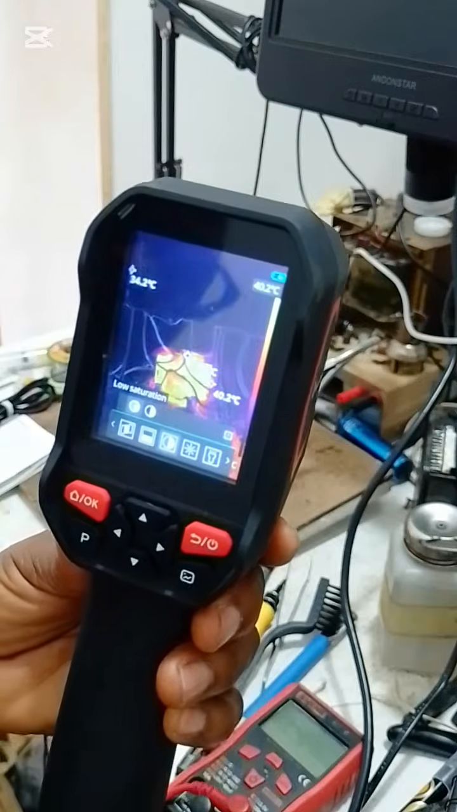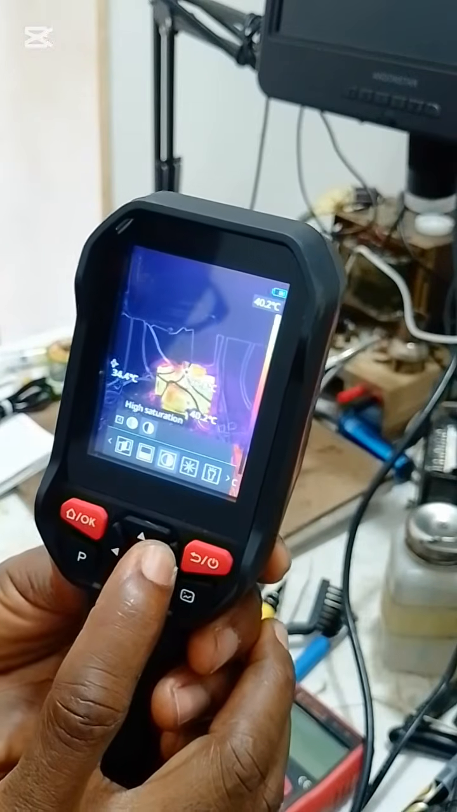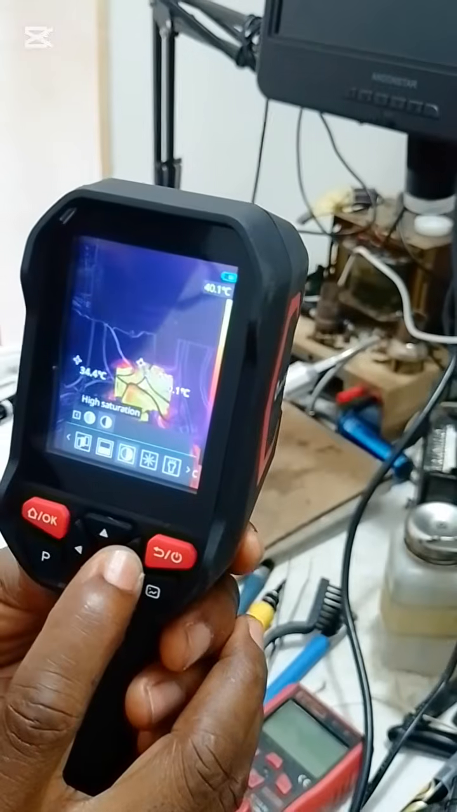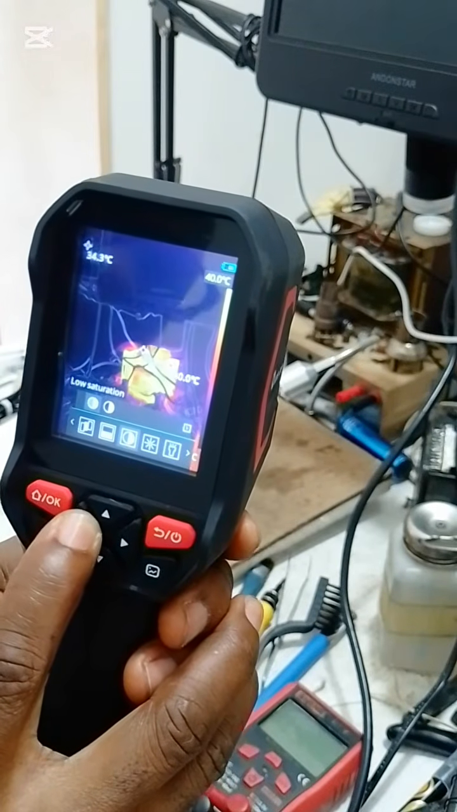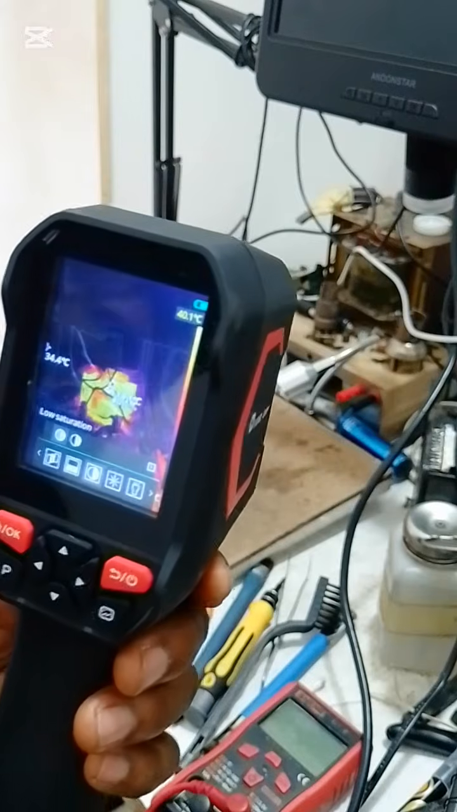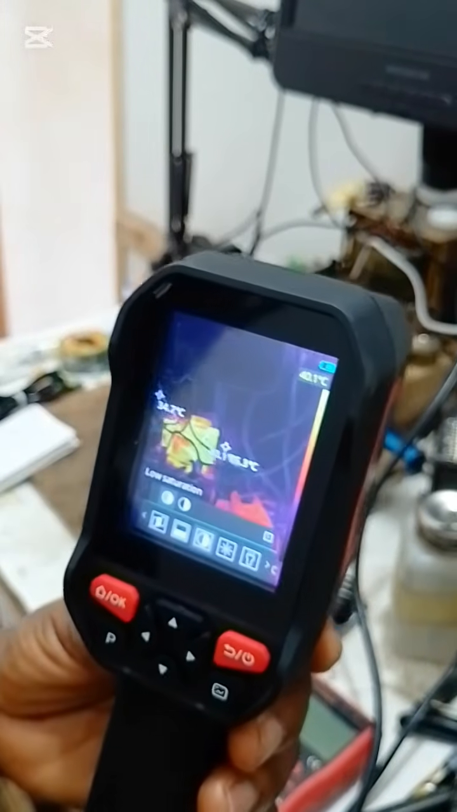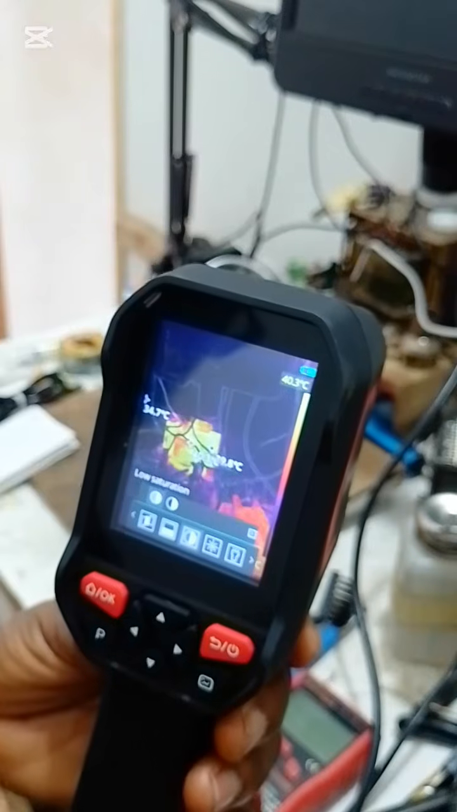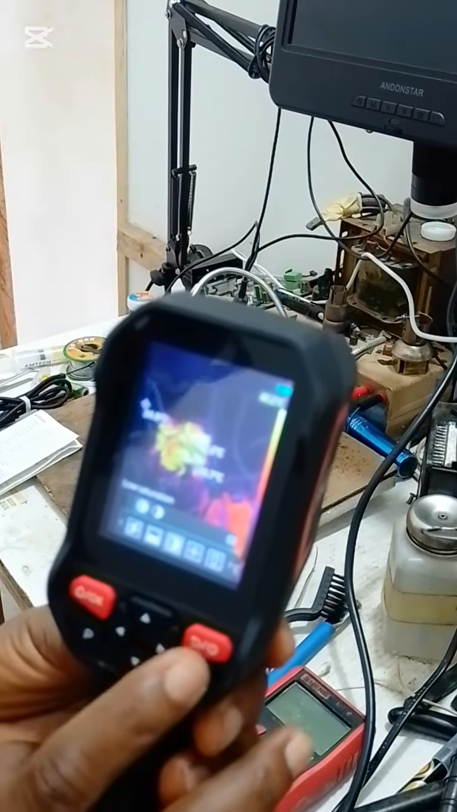So this is saturation. It has two options. You can set it to high saturation or low saturation. So depend on your choice. You have to try and work with both options to know which one is best for you.